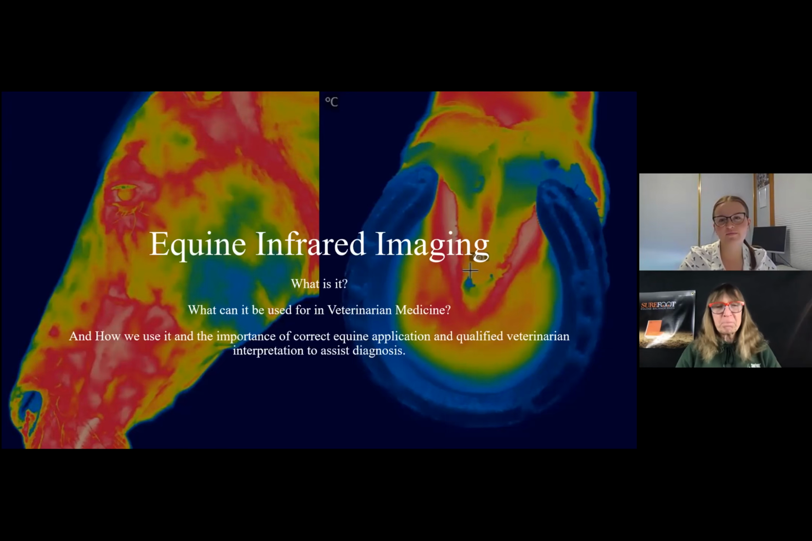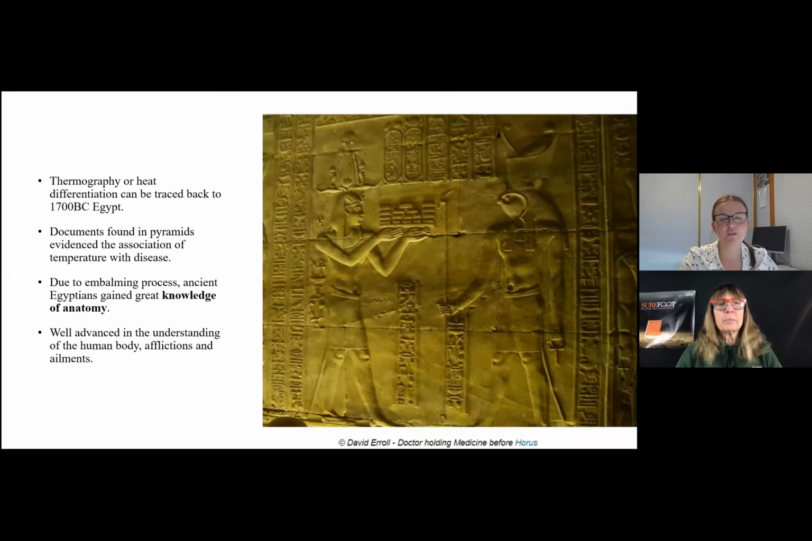Okay. Cool. So I'll just talk a bit about the history of thermography or infrared imaging. The roots of thermography or heat differentiation can be traced back to 1700 BC in Egypt. The documents they found in the pyramids evidenced the association of temperature with disease. Due largely to their embalming process, where they removed the human organs, the ancient Egyptians gained a great knowledge in anatomy. So they were well advanced in the understanding of the human body elements and afflictions.